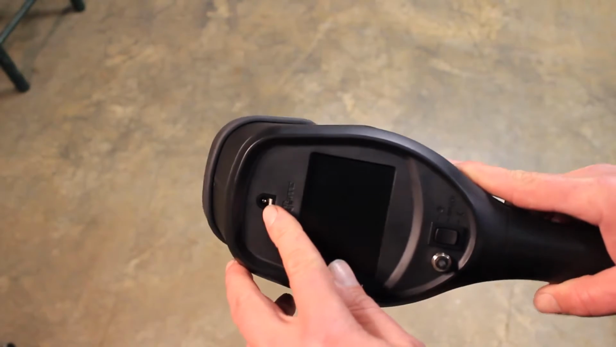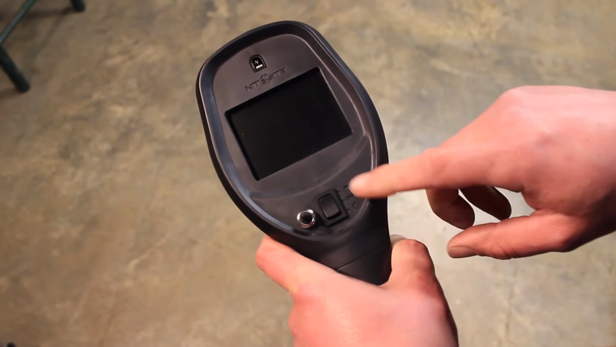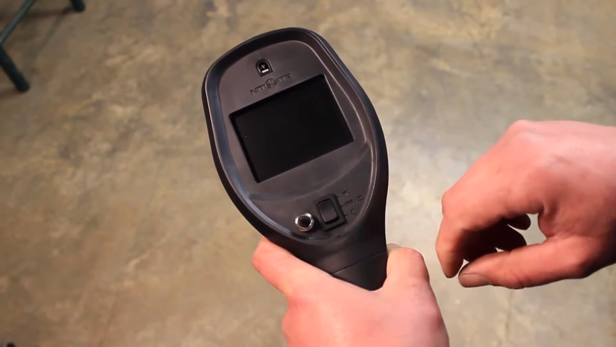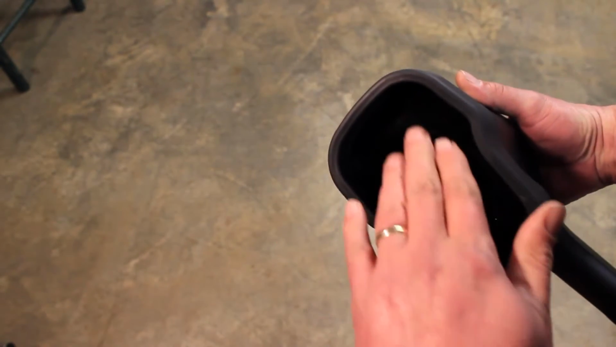Here we have the charging port. Here we have a 3-position rocker switch. Middle position is off. Up here would be the daylight position, and down here would be the night position. If we're in the night position, then that activates the infrared illuminator, which is in this area right here.